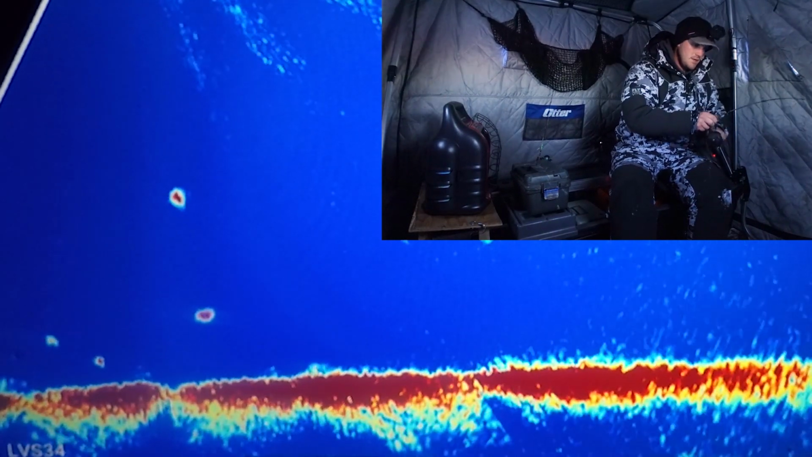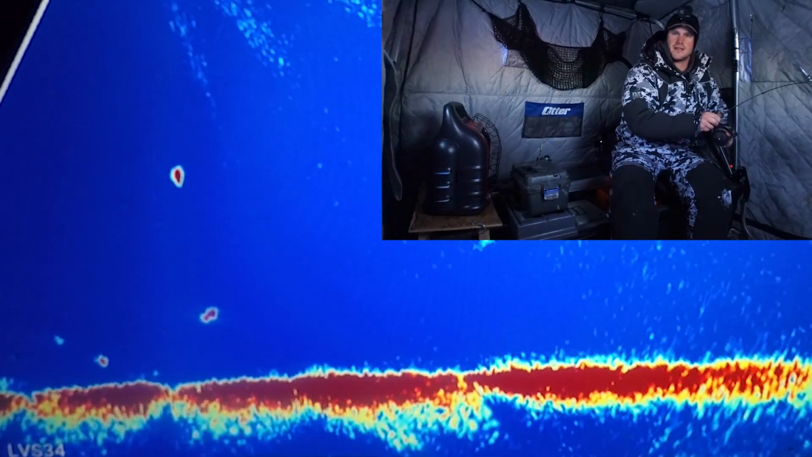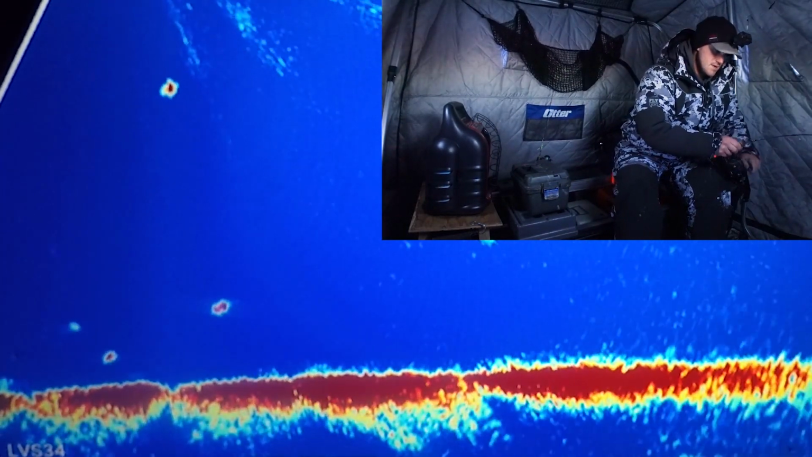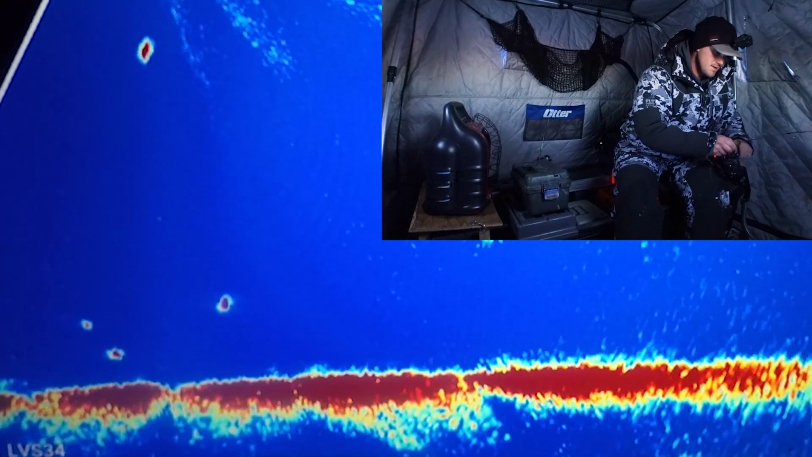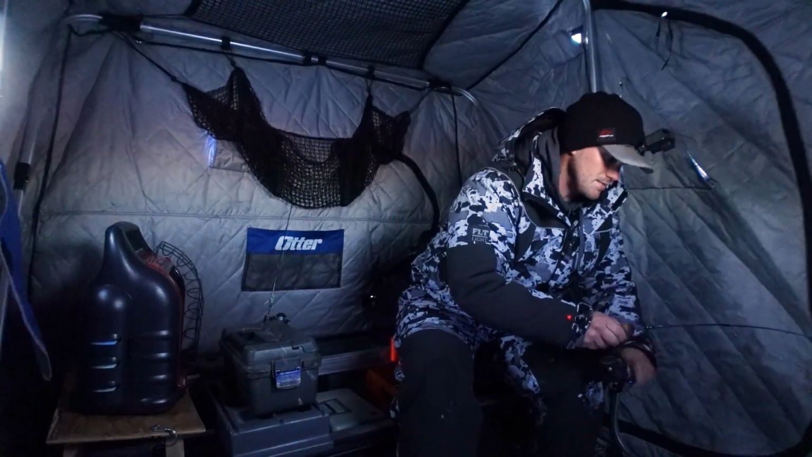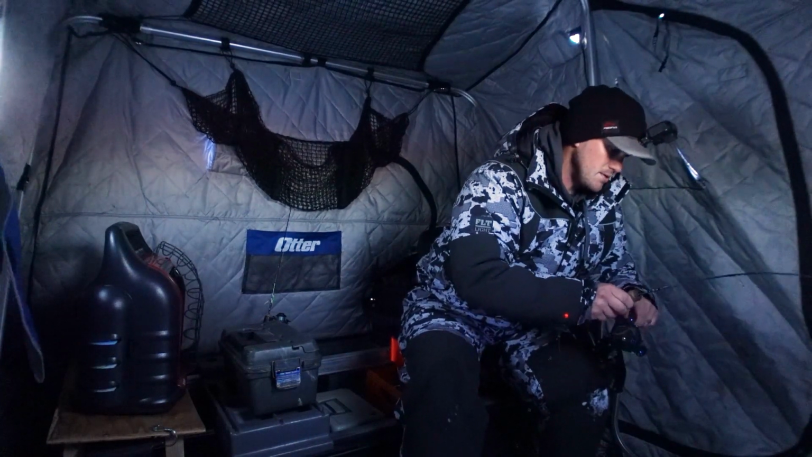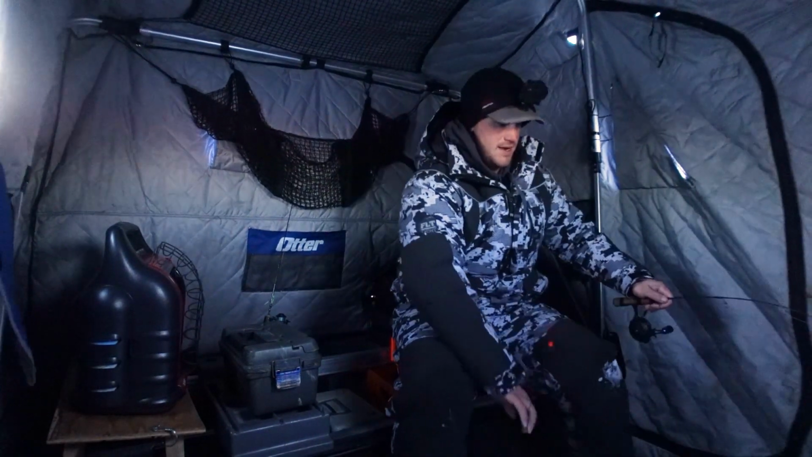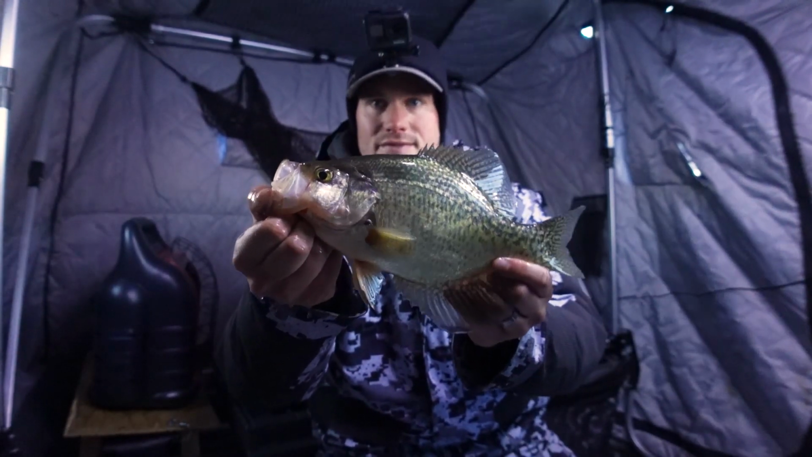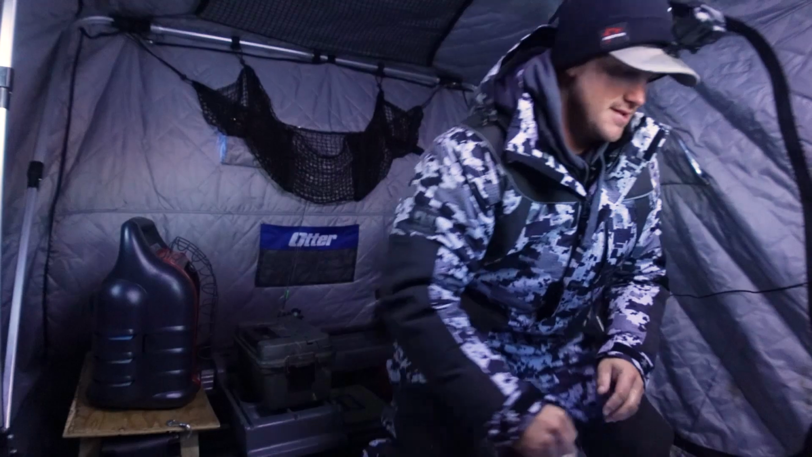Not sure what this is, but if it's a crappie, it's decent, I think. I am super dark right now. They're starting to move in and kind of disperse a little bit, which is a pretty typical nighttime pattern. Yeah, that's the ones we're looking for. Another beauty of a fish right there.